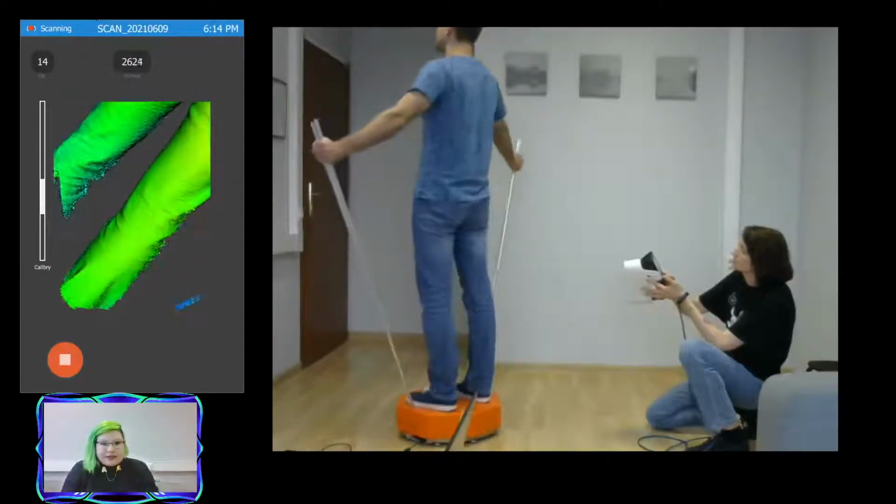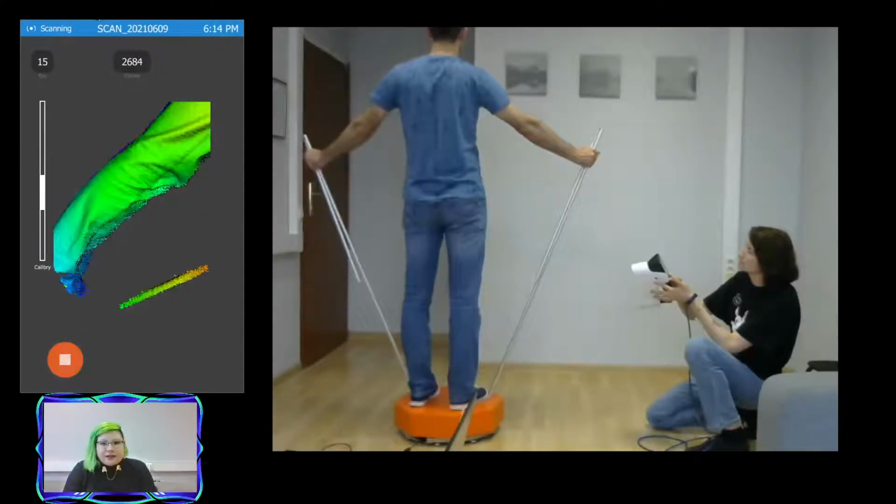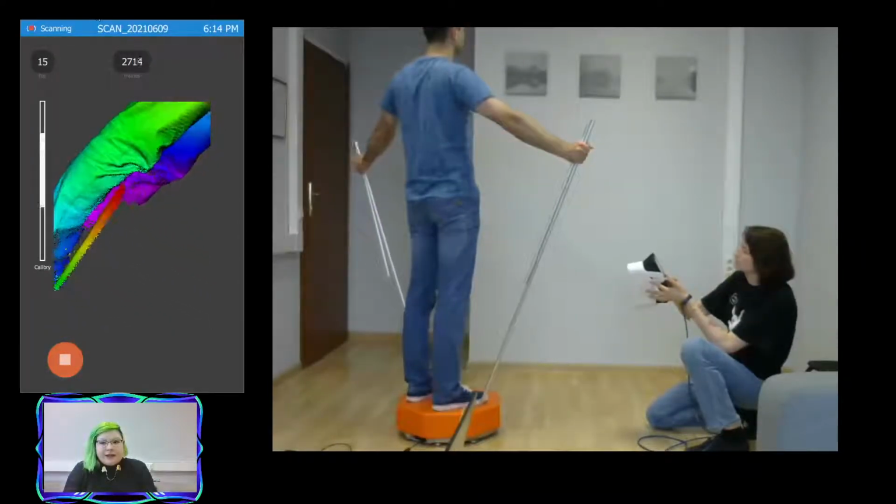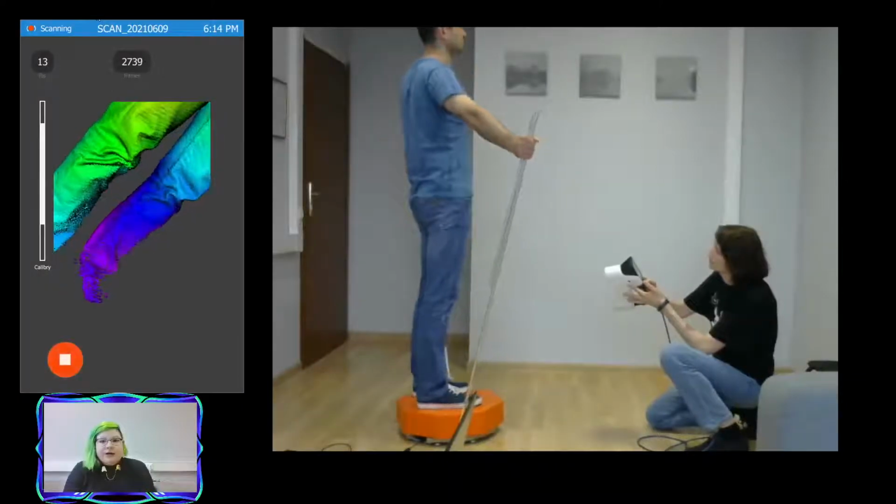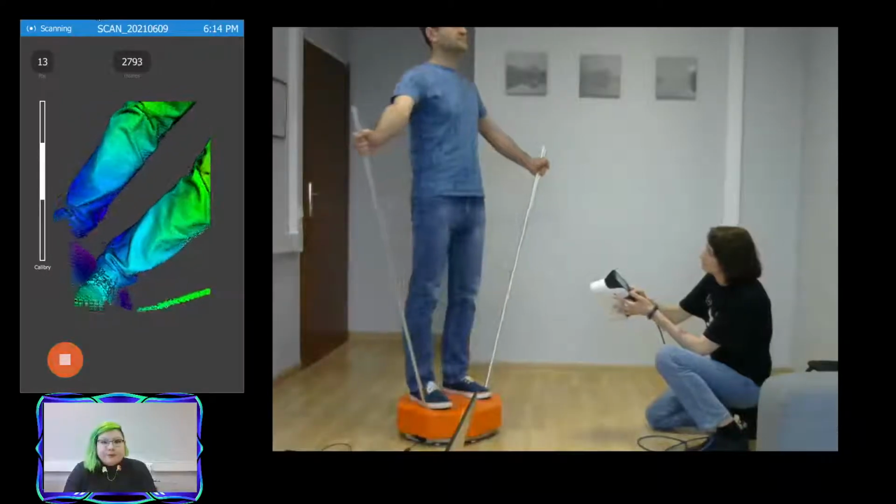Also, while scanning the legs, it is best to keep both legs in shot, even if it's one leg in the front and one leg in the back, again, so that there is always more geometry for the scanner to hold on to.